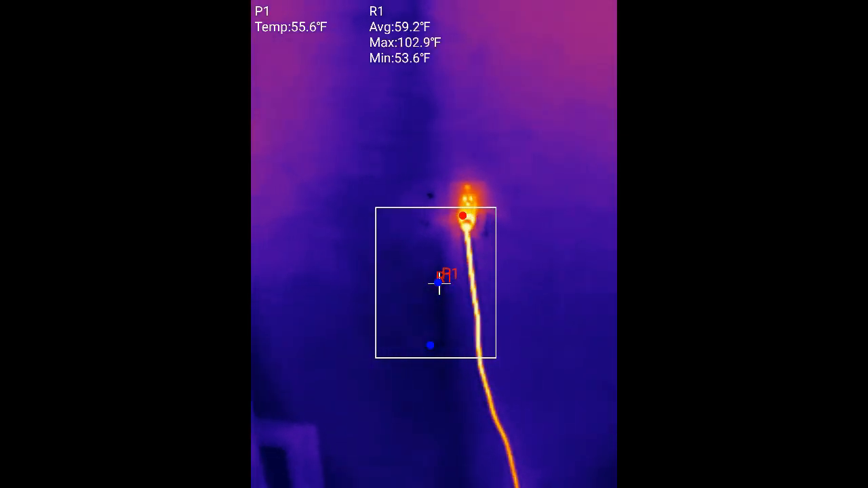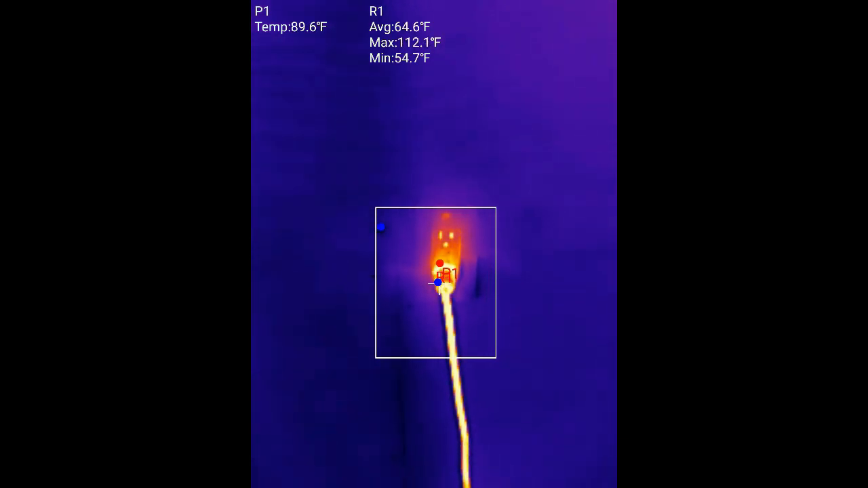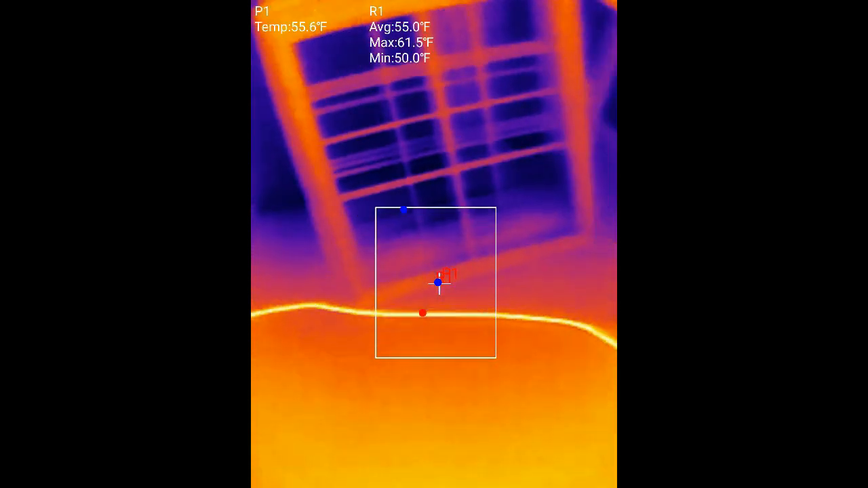So I only leave this plugged in when I'm here at the shop. I unplug it when I'm not here, and I keep a close eye on it. We have fire extinguishers handy. You know, we take extra precautions as a result of that.